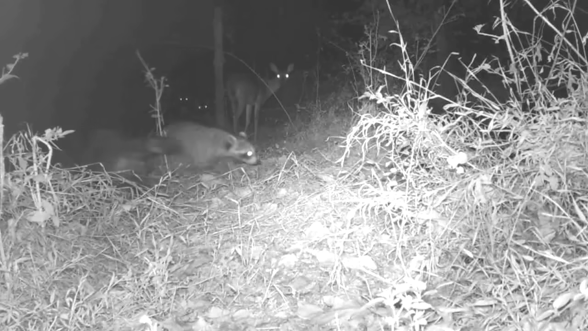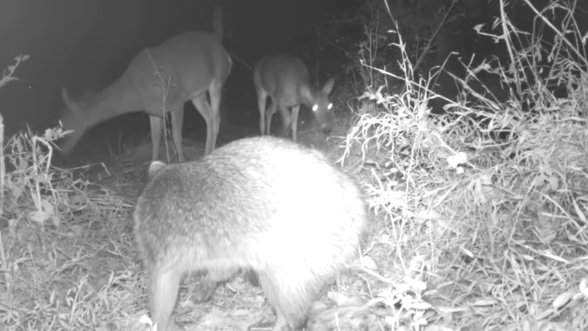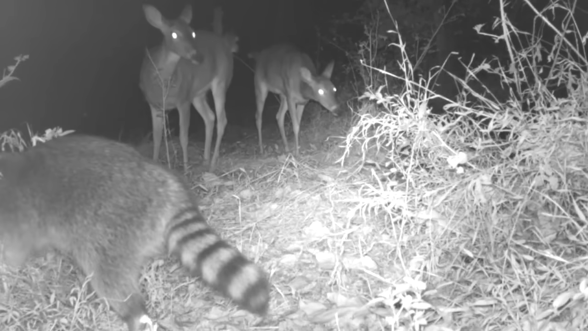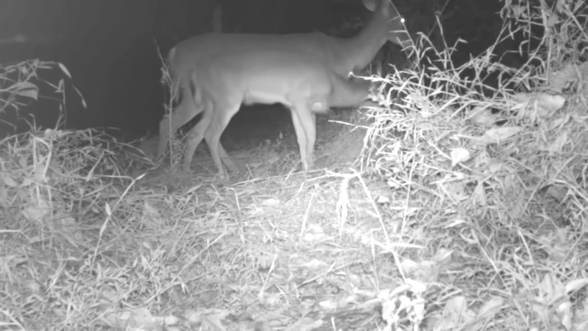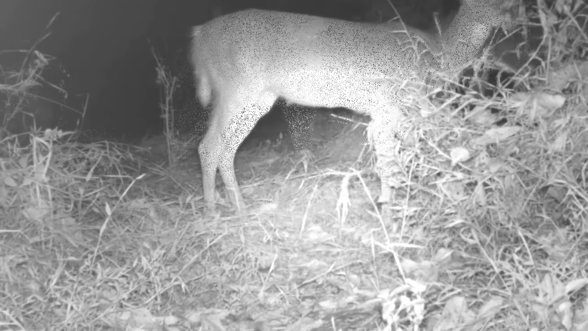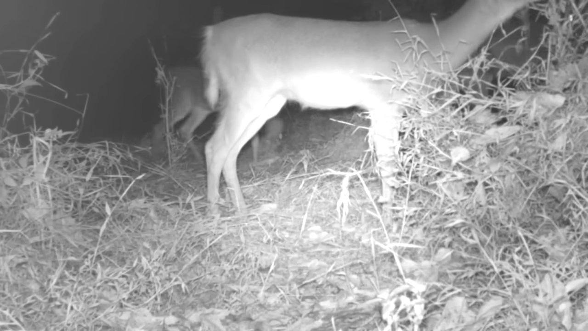The coons, they claim this place when it comes night, but they share it with the other deer. But they're kind of nervous of each other, but they don't mind. And the deer herd just browsing here at night just as much as they do during the day. Mommy and her young. Of course, they're grown up.